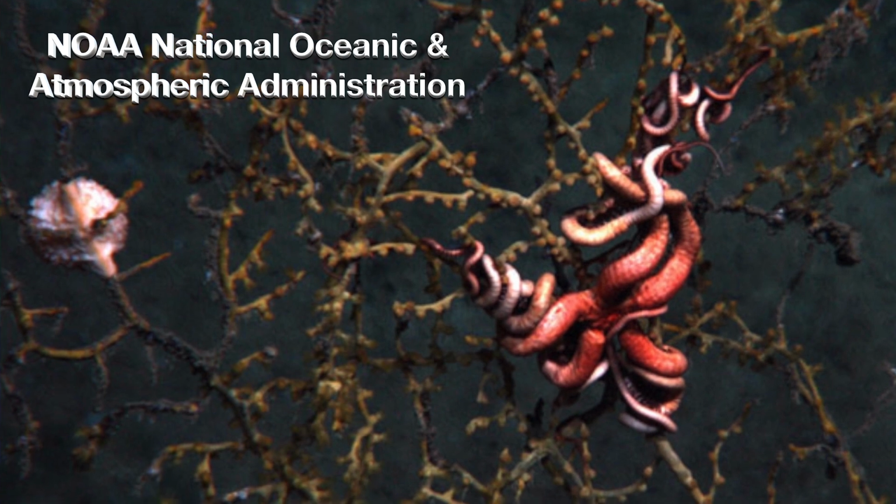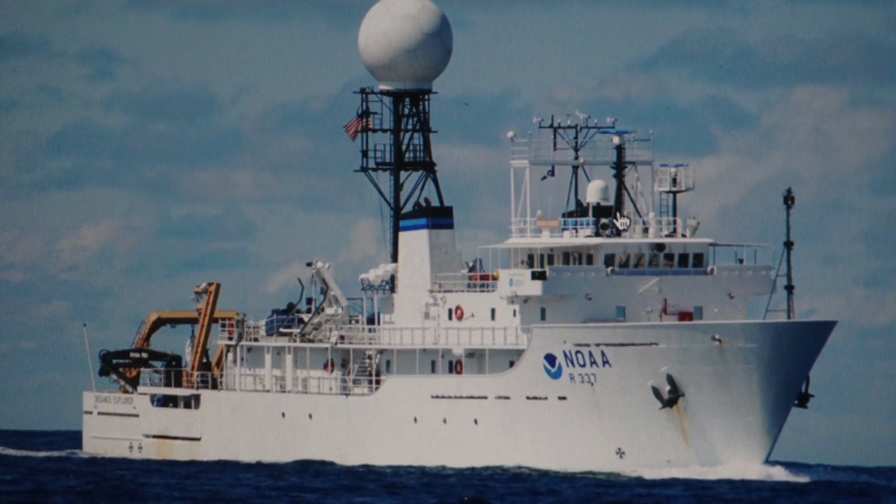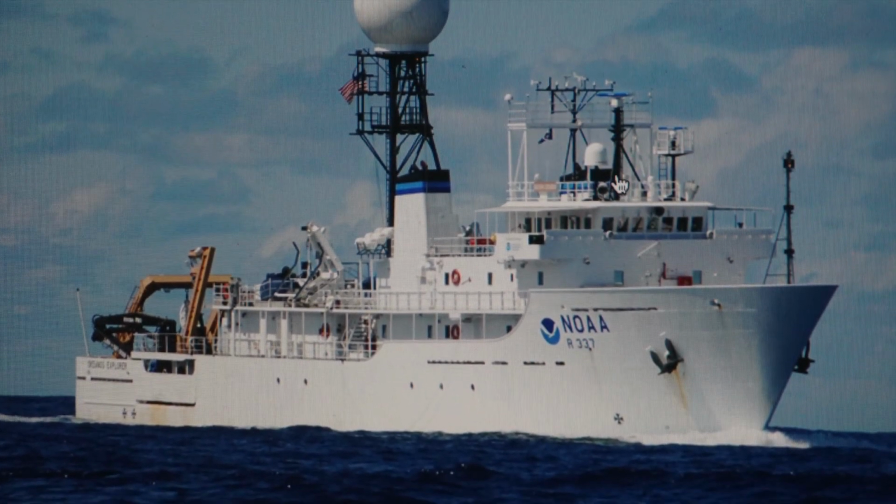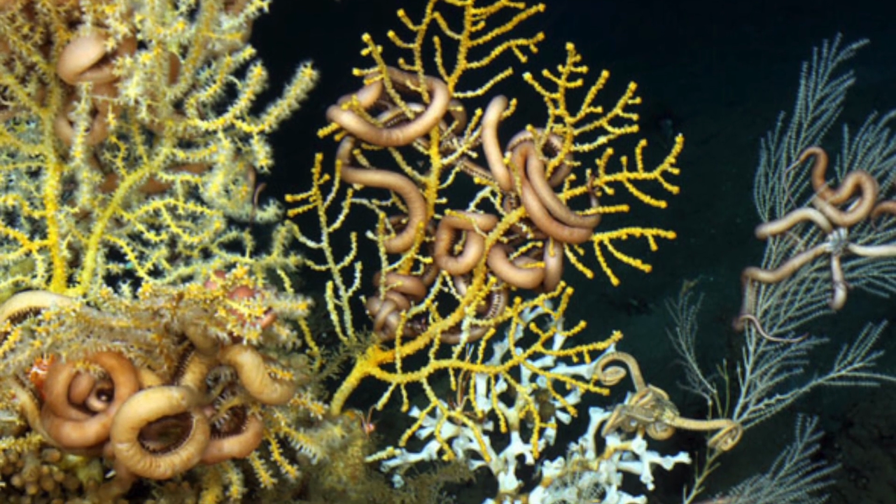Cody was on the cruise where we found the first dead corals that were killed by the Macondo oil. The research crews sent an underwater robot to the seafloor that captured images like this of dead and dying corals due to the Macondo well blowout.